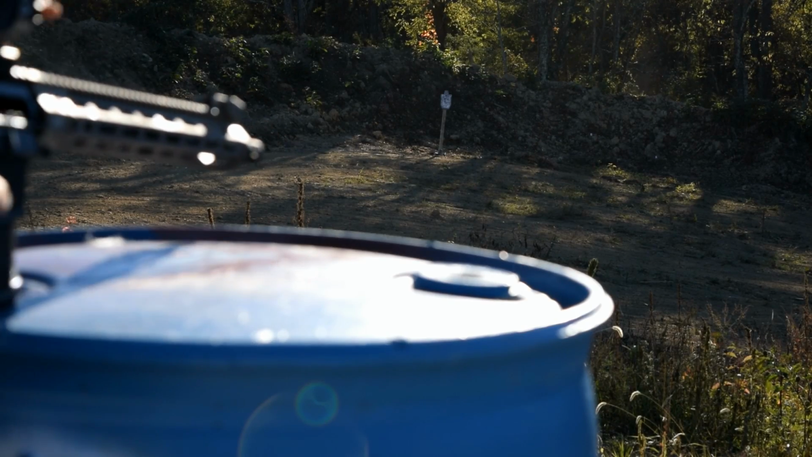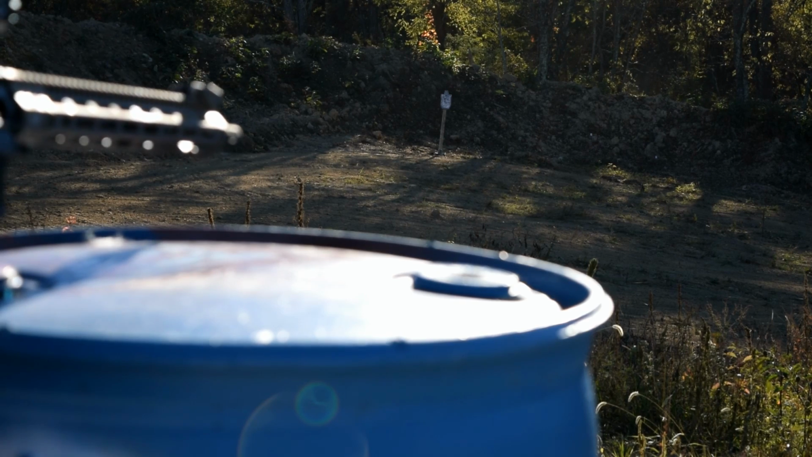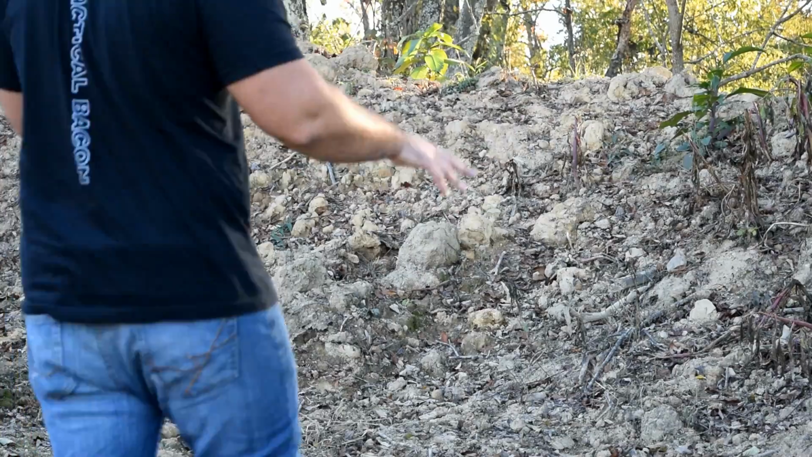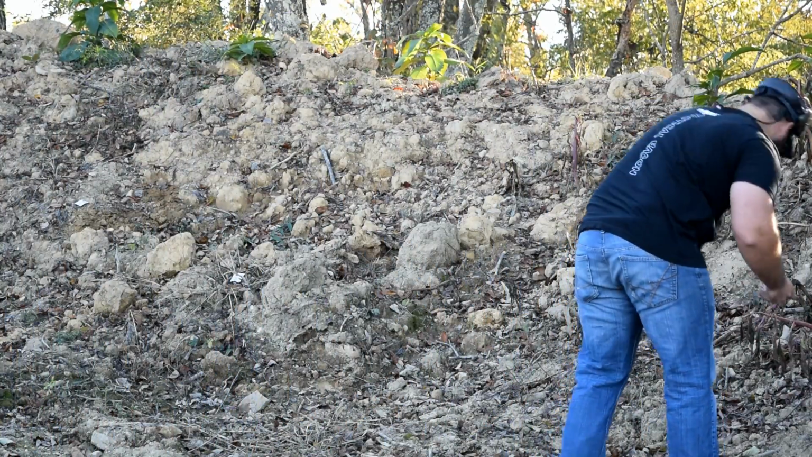We've expended all our ammo for this sequence. Let's go down and see if I hit any of them. Not sure that I did, but I could definitely see them. So as you guys can see, I was throwing a bunch of different holds there to try and hit these.